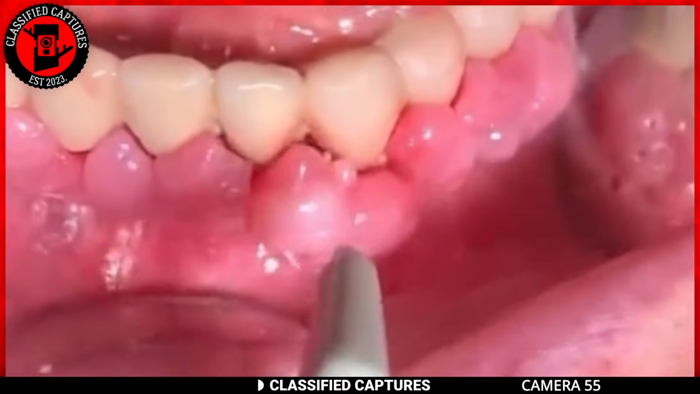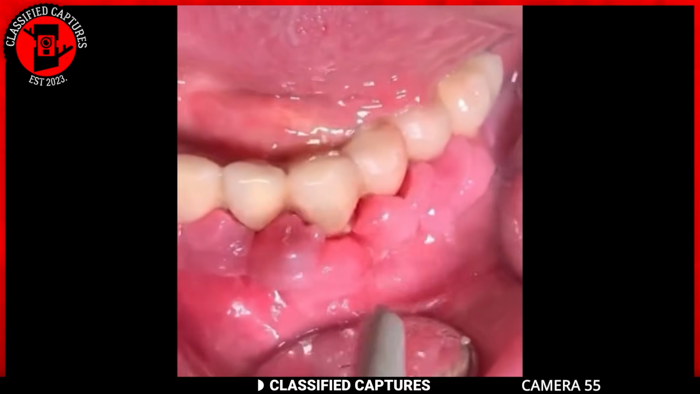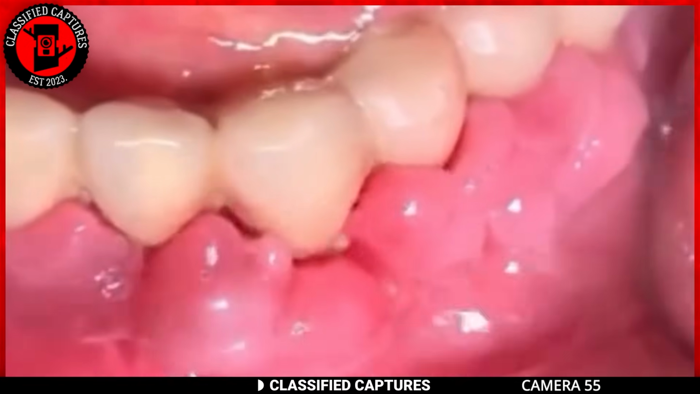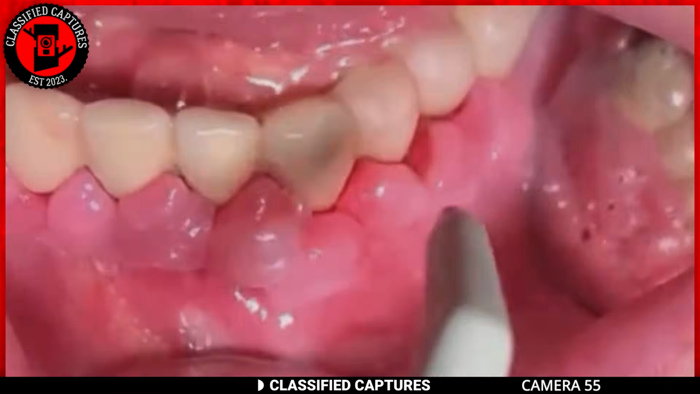This is called tooth gum inflammation. Teeth gum inflammation, known as gingivitis or periodontitis, can make your gums look swollen and red like they're coming off. It often comes with other problems like bleeding gums, bad breath, and gums moving away from your teeth.